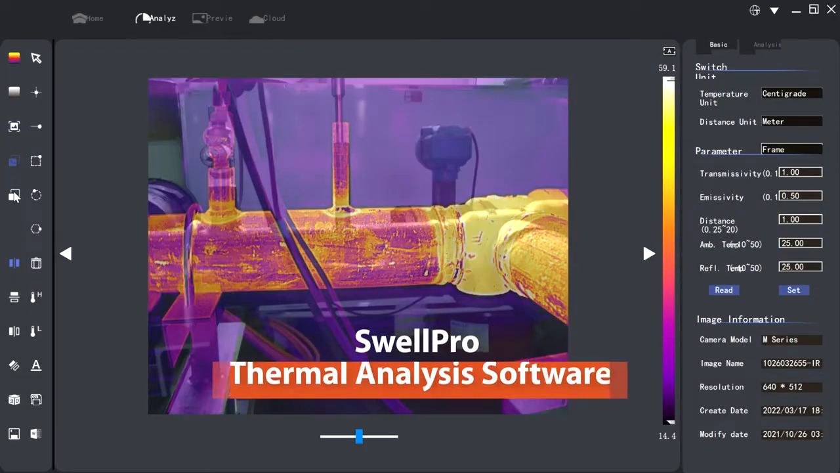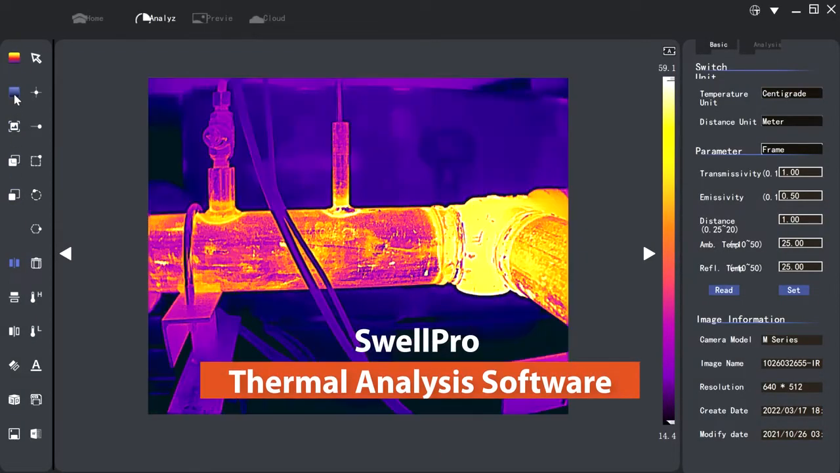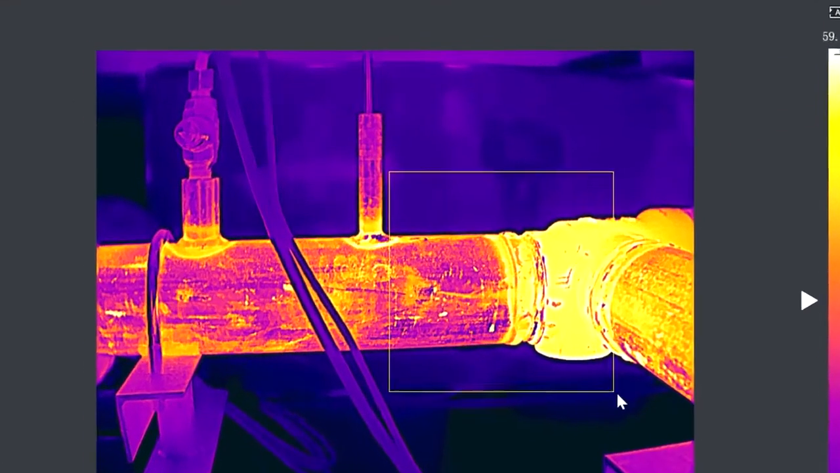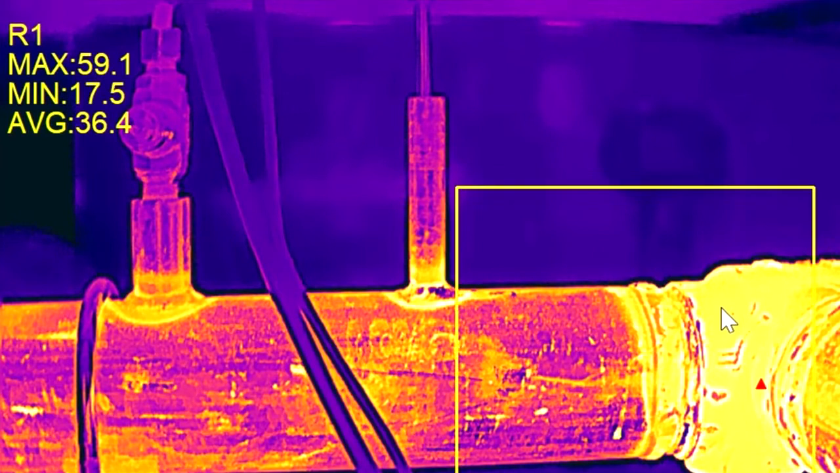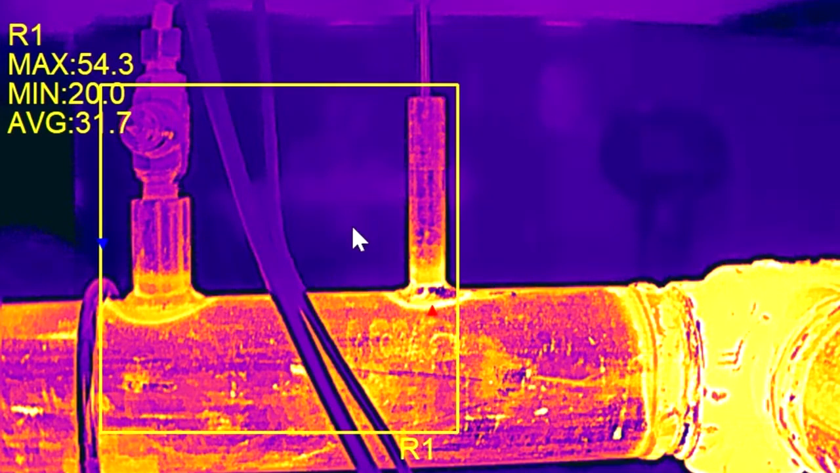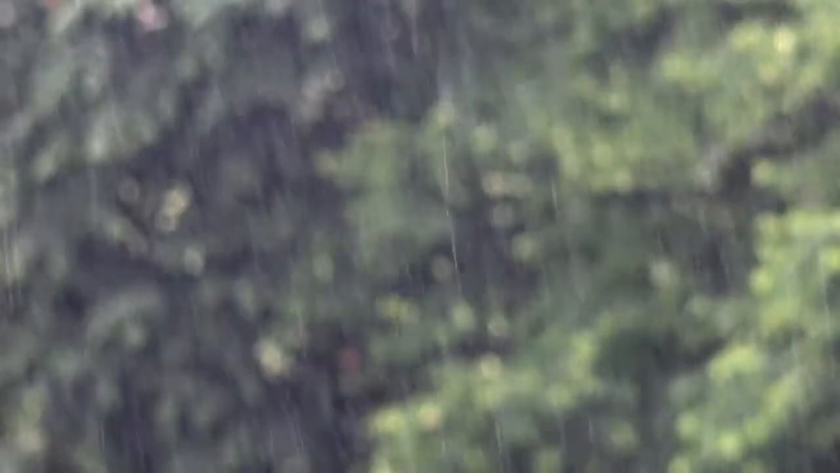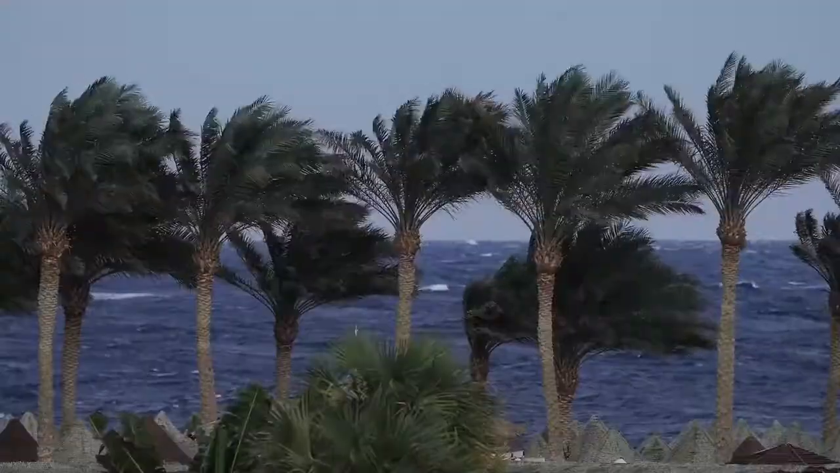When it comes to thermal analysis, our proprietary thermal imaging software gives you a powerful tool for post-processing and analyzing the thermal image to generate useful insight, providing you with a full suite of thermal imaging solutions. Being waterproof also means that inspection work can be done in the rain, snow, or a strong wind.